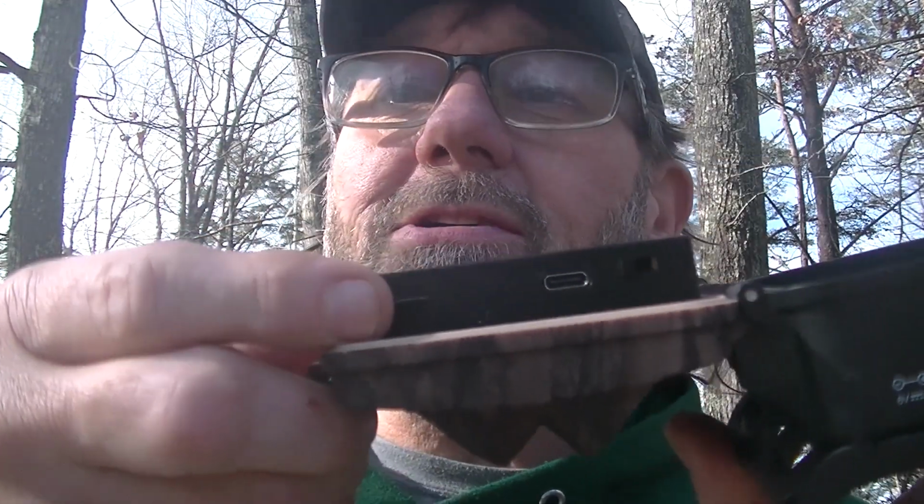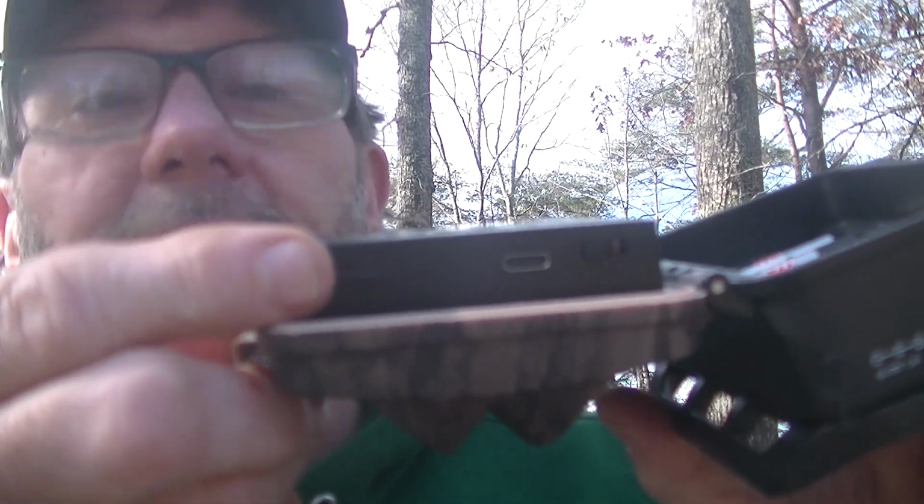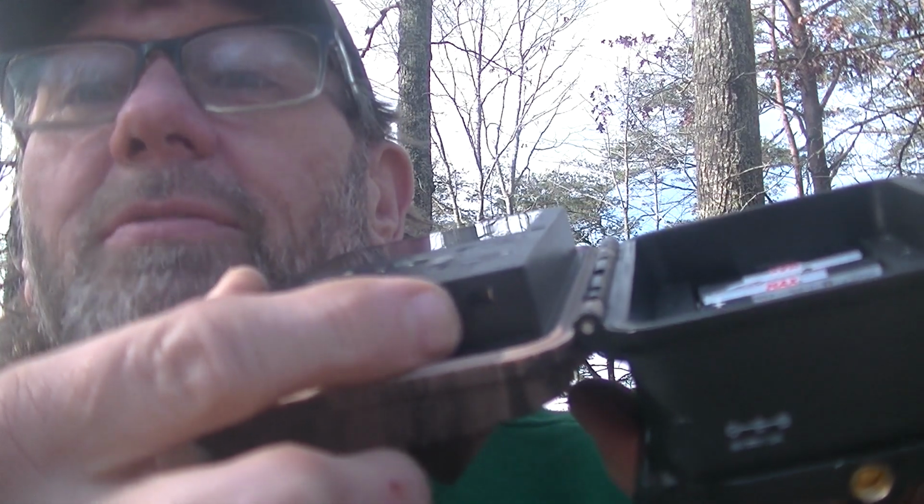And has a place right here for the micro SD card. Sorry, like I said, the sun's in my eyes. It does come with that too. I'll get to that here in a minute. Right here's the on-off switch.